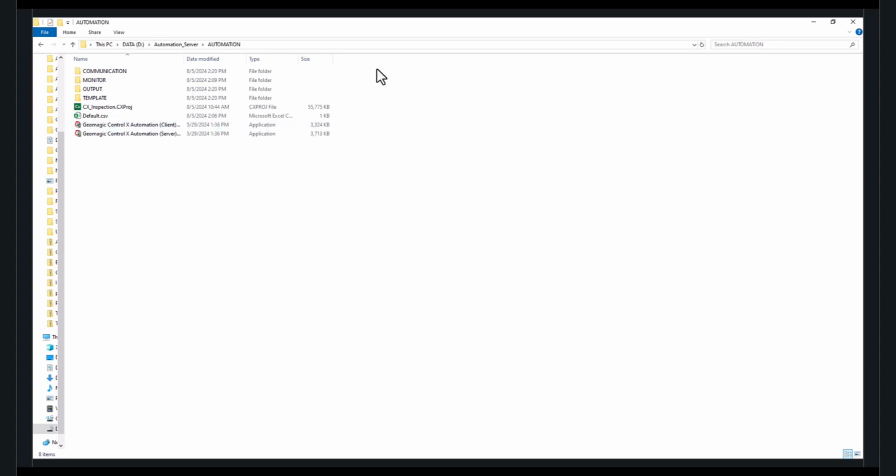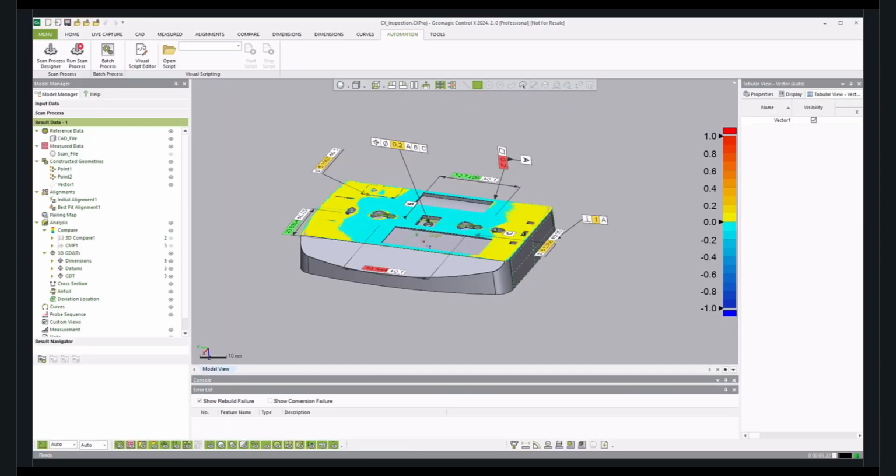In order to perform this, we need to establish a folder system as shown here. We have 4 empty folders: communication, monitor, output, and template. The communication folder is used to store the communication logs. The monitor folder is where the output from the scanner, that is the scan data, would enter. The output folder would contain the completed output, and the template folder present below would contain the template Control X file that would be used for performing the inspection.